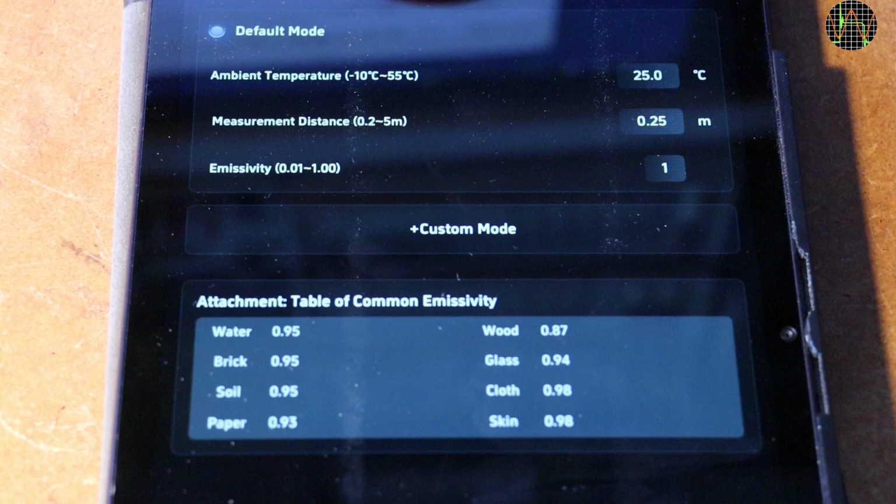Topdon in their TS001 allows changing these inside the camera screen, which is something the P2 Pro should adopt, or at least remember the camera setup while the app is still running.